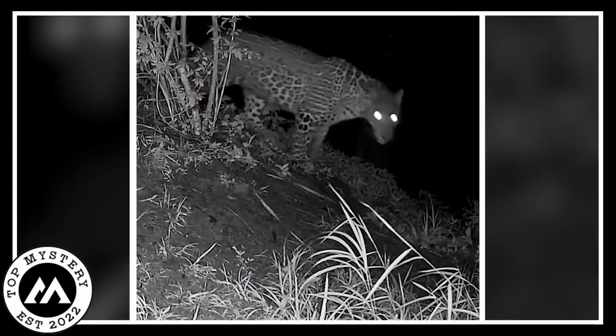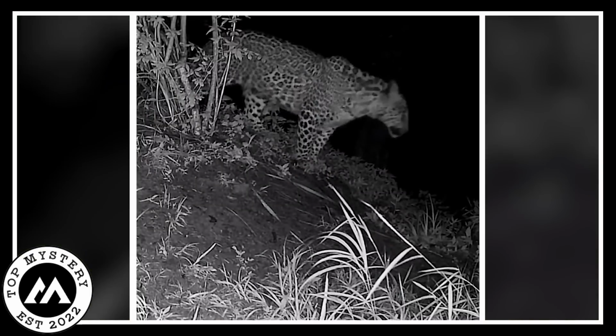The sneaky leopard with eyes shining bright like tiny stars did this awesome jump. It used its strong muscles to fly. The night air got quiet, like everyone was holding their breath, watching something incredible. The video, like a secret diary, showed the cat doing cool moves in the dark.